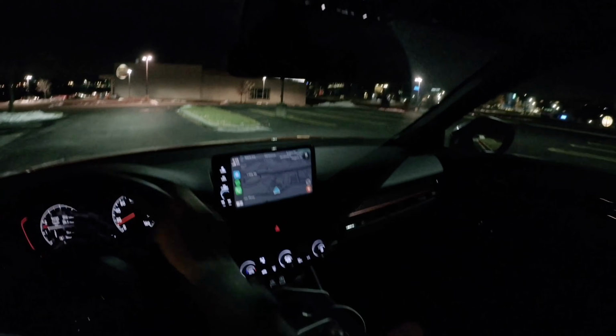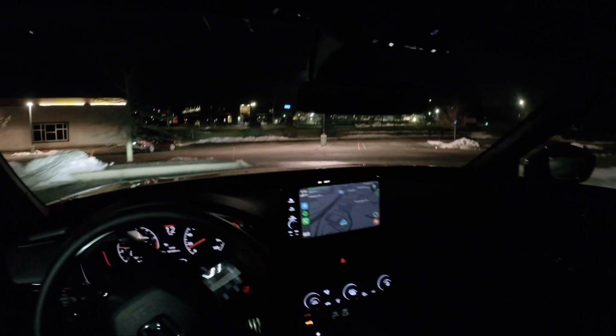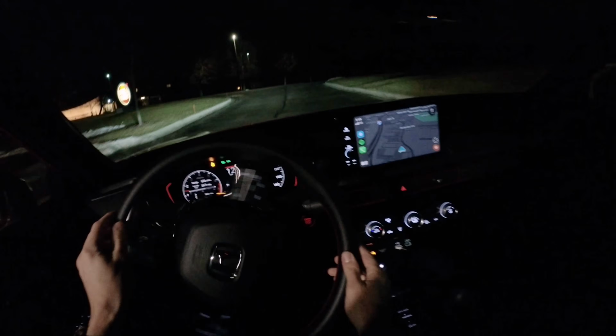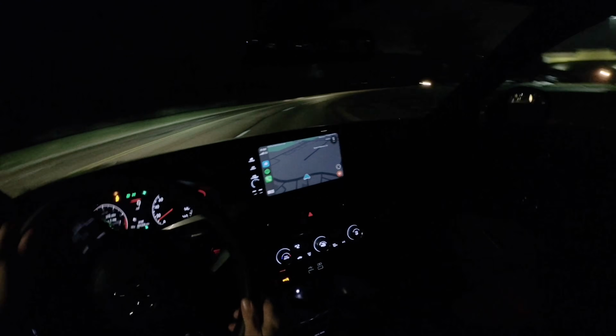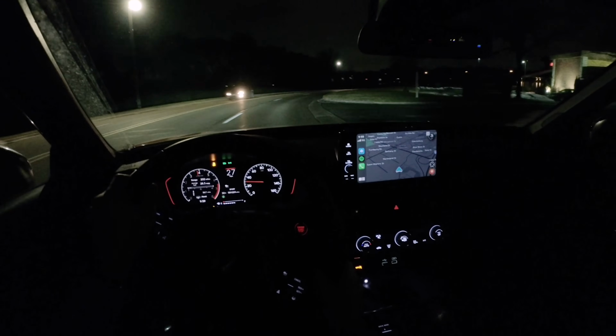It's comfortable enough to daily. The suspension is definitely on the more active and sporty side. It's not soft, but it's not too stiff. It doesn't punish you. I've driven it on some pretty terrible Michigan roads today, and I could live with it. Depends on your tolerance, of course.